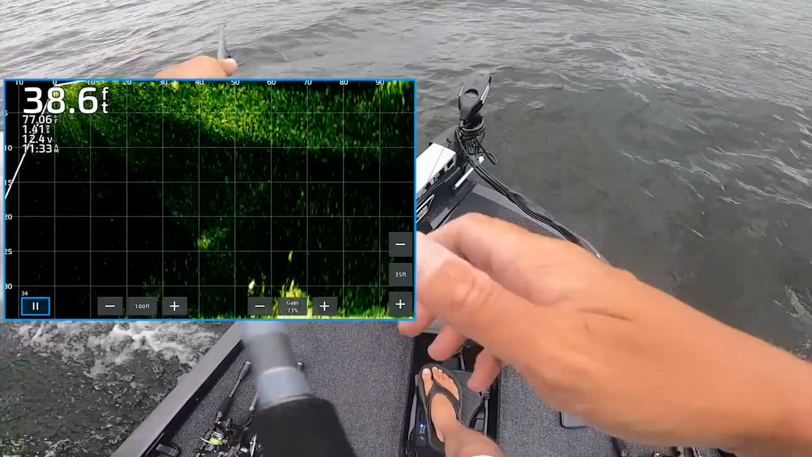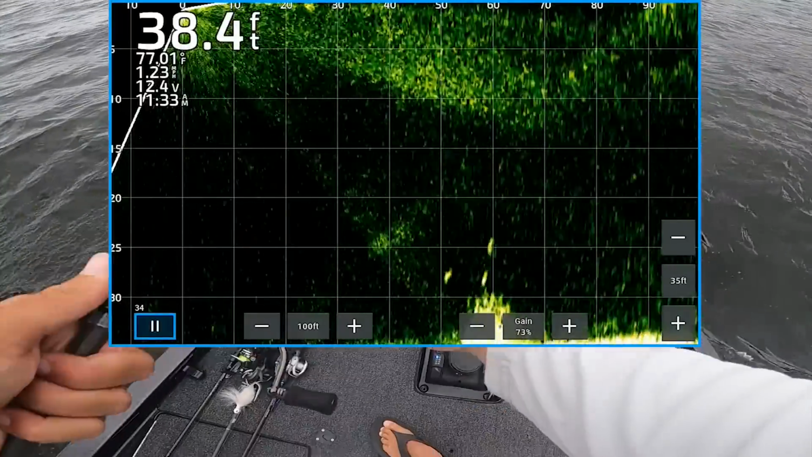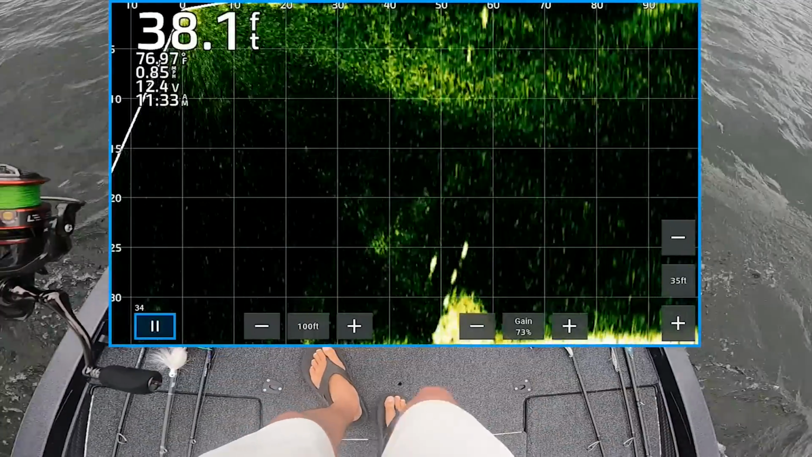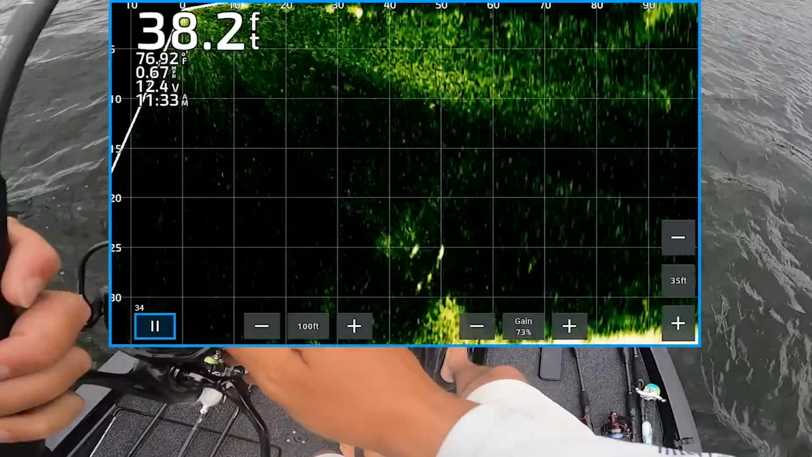Got some brush pile there. Oh, there's some fish down there. Let's see. It's a 3/16 ounce head. That's not a good cast. That's a terrible cast. I really want to throw further behind them. That's not a good cast.